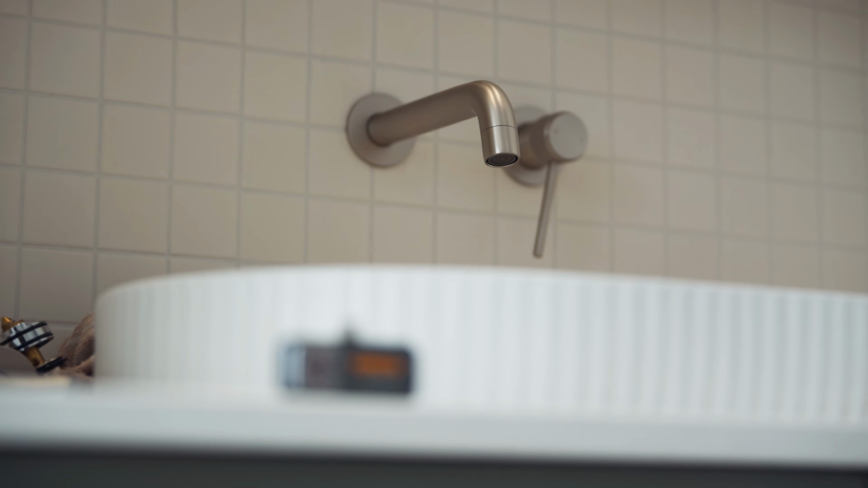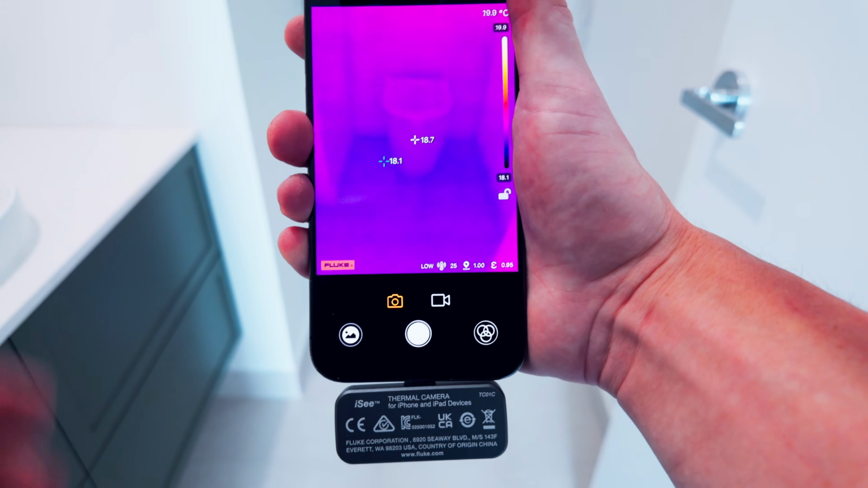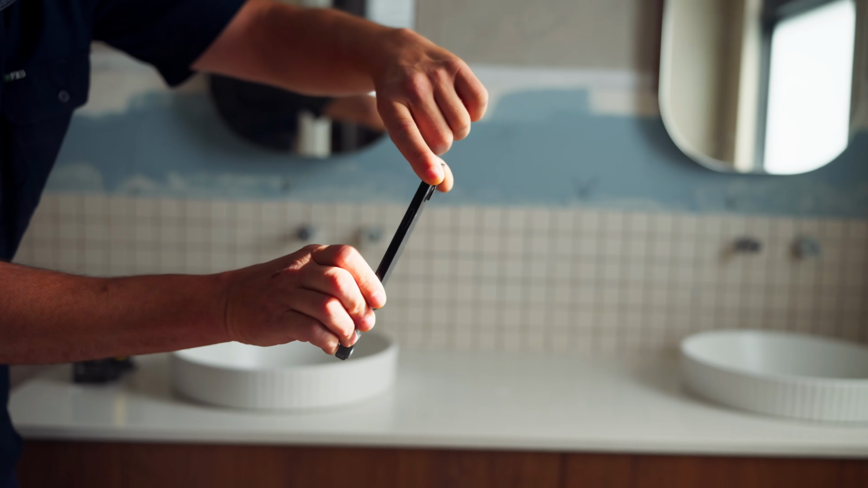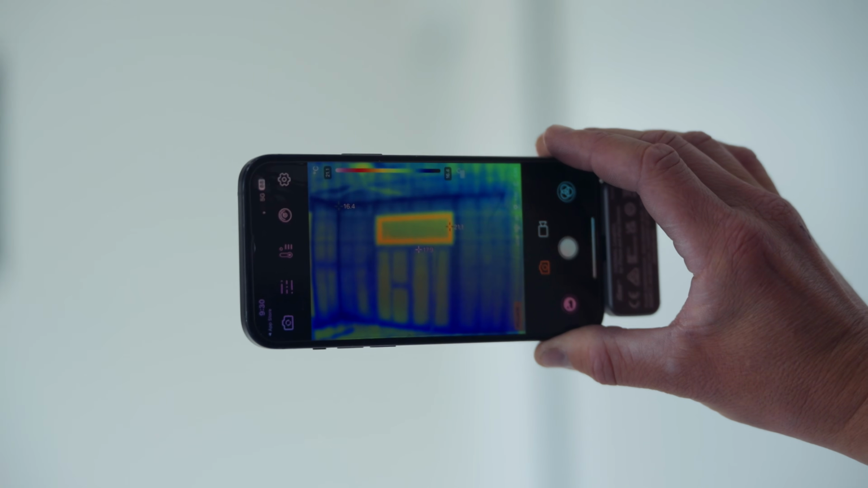Some of the features of this Fluke thermal camera are that it's got a 256 by 192 pixel camera. Now it has two different functions with the camera. You can take photos, which are stored straight to your phone, or you can also take videos, which is a massive game changer, I think. Now this works up to 550 degrees Celsius, so it's very usable in most applications.